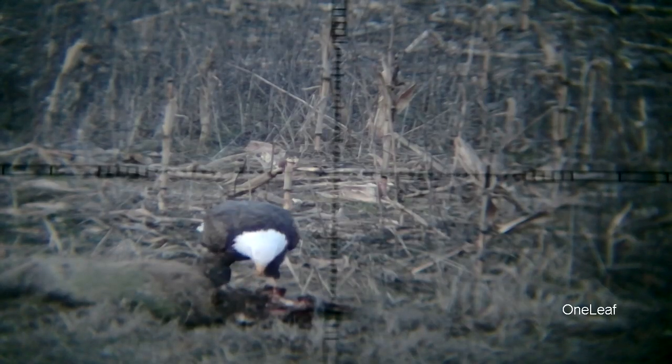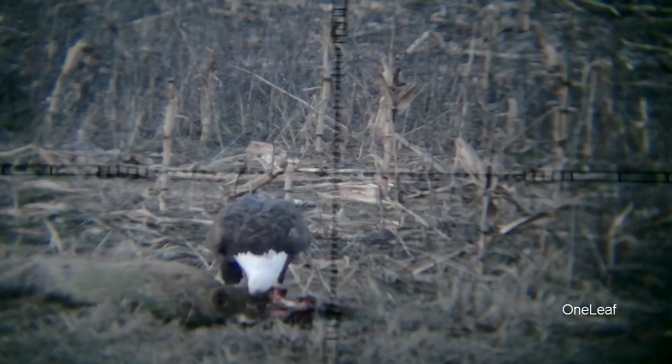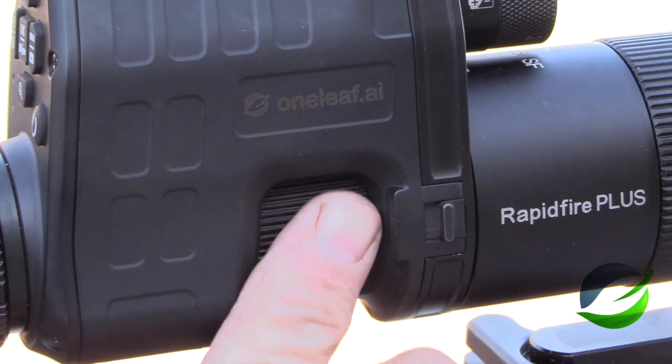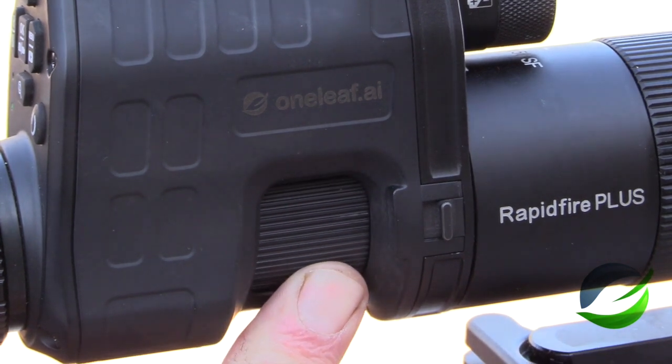Okay everybody, don't panic. I'm not going to shoot the eagle. Remember, I still don't have this mounted on a rifle. But I wanted to show you how my reticle's a little bit out of focus here, and I wanted to show you daylight mode. Now you can adjust the reticle with the dial right here, and if I turn that a little bit, I can bring that reticle into perfect focus, and you'll see I did that here.